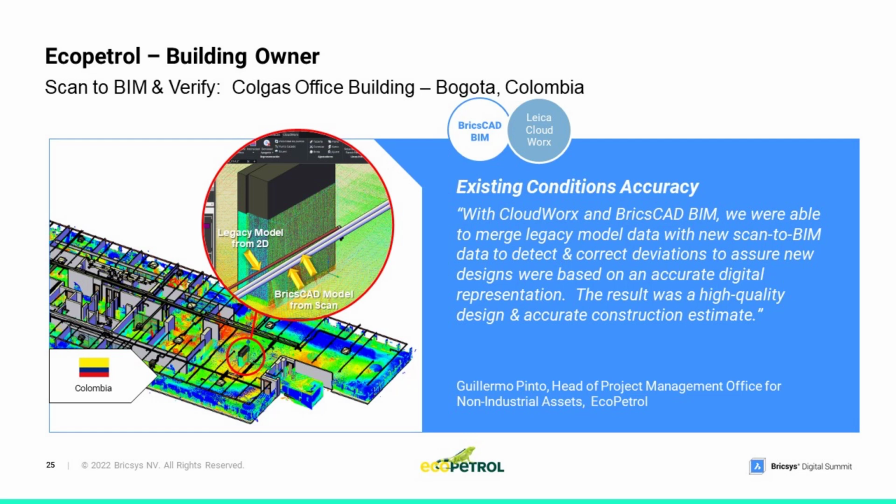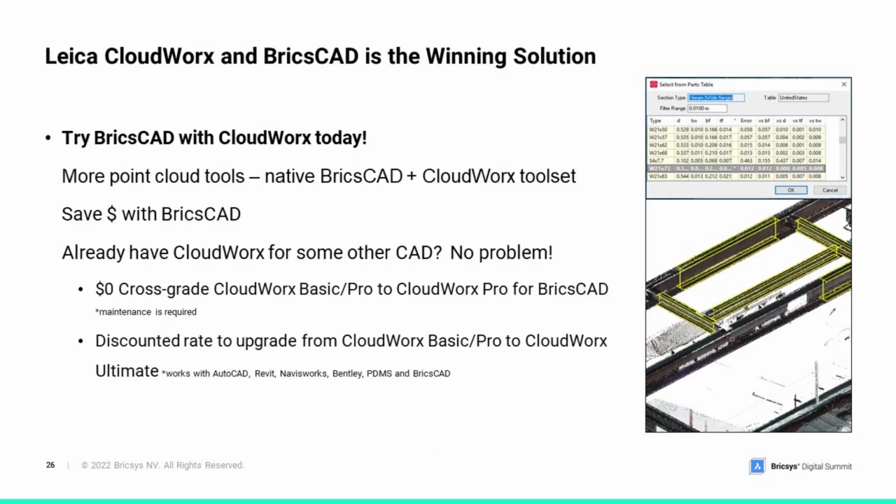The result was that with CloudWorx and BricsCAD BIM, they were able to merge legacy model data with scan to BIM data to detect and correct deviations. Now, this assured that new designs were based on an accurate digital representation. As a result, they've got high quality designs and lower than average change orders on site.